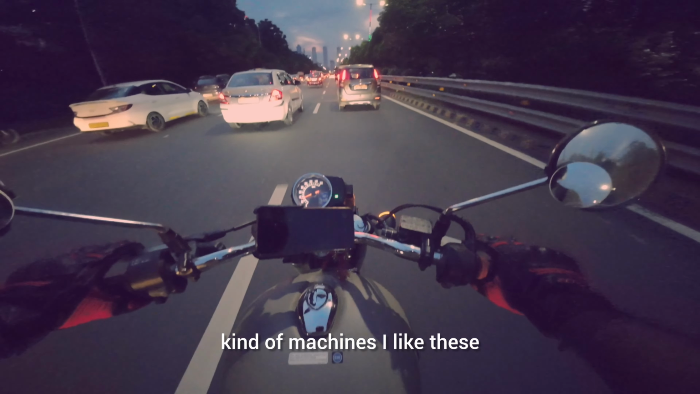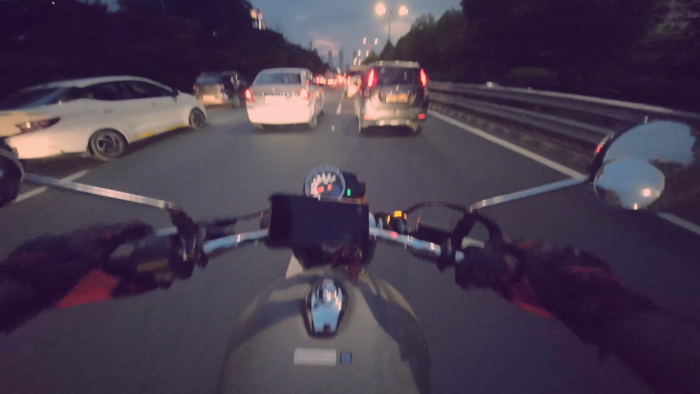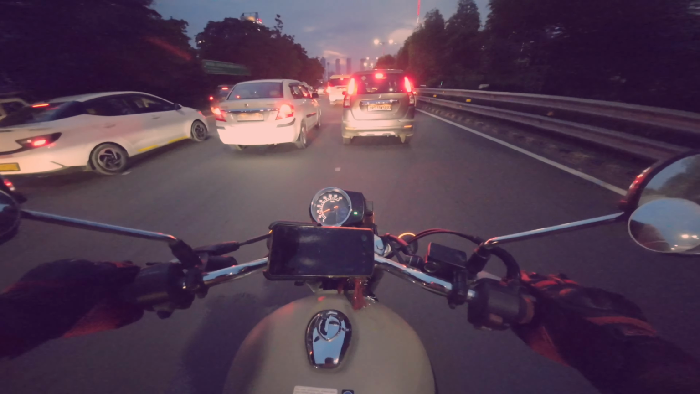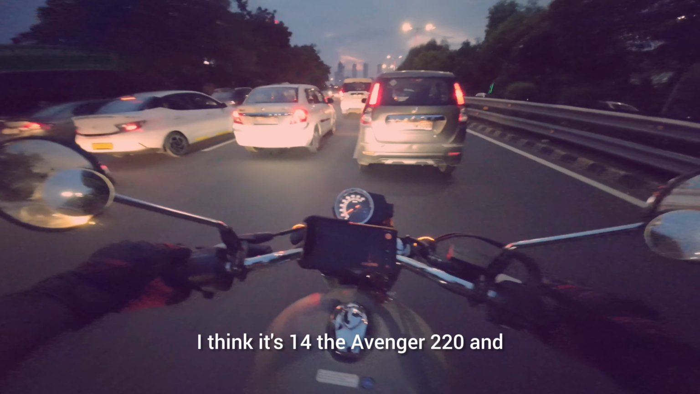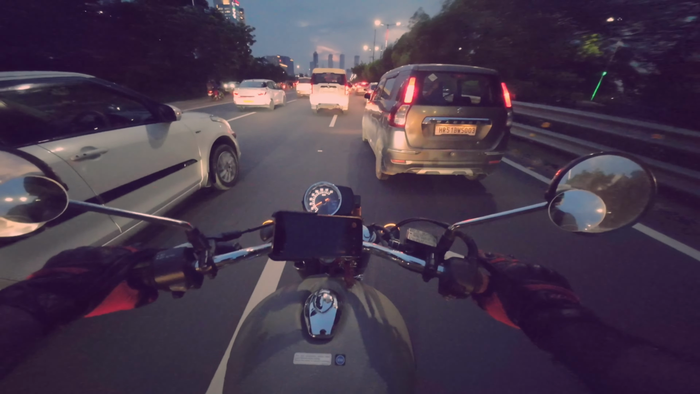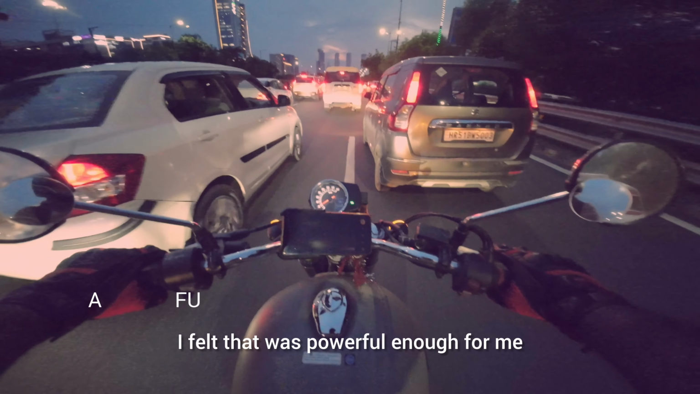I like these laid back ones. I mean, 20 bhp is fine by me. I was using a bike with 14 bhp, I think it's 14, the Avenger 220, and I felt that was powerful enough for me.